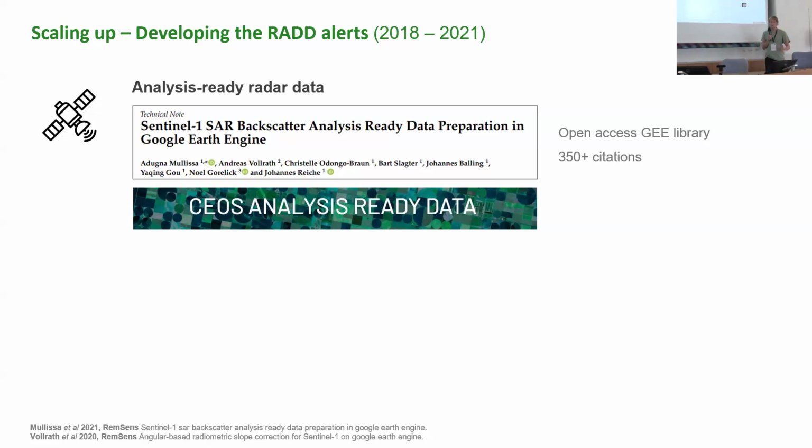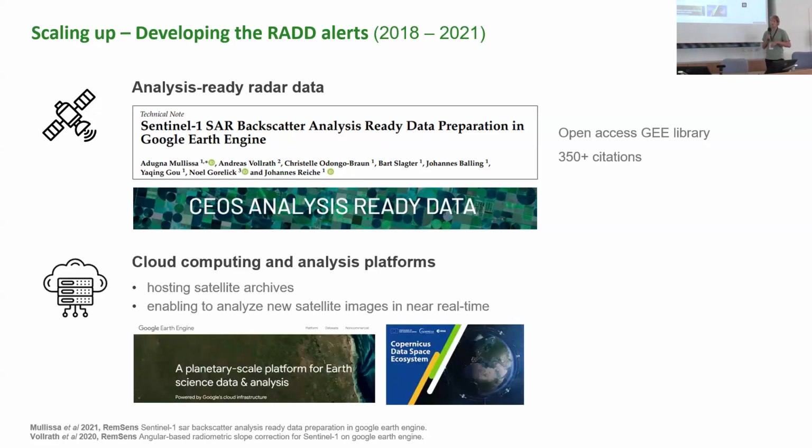But in parallel, there were other initiatives like the CEOS ARD group that very clearly defined what analysis-ready radar data is, and those standards are now also used by space agencies to produce it more operationally. This is a great development because it allows users to directly tap into these radar data sets. And the second thing, of course, is the availability of cloud computing and analysis platforms that host these satellite archives and allow us to analyze this new satellite data at a global scale immediately in near real time. There is Google Earth Engine, but now, very luckily, also the European solutions that are developing rapidly.